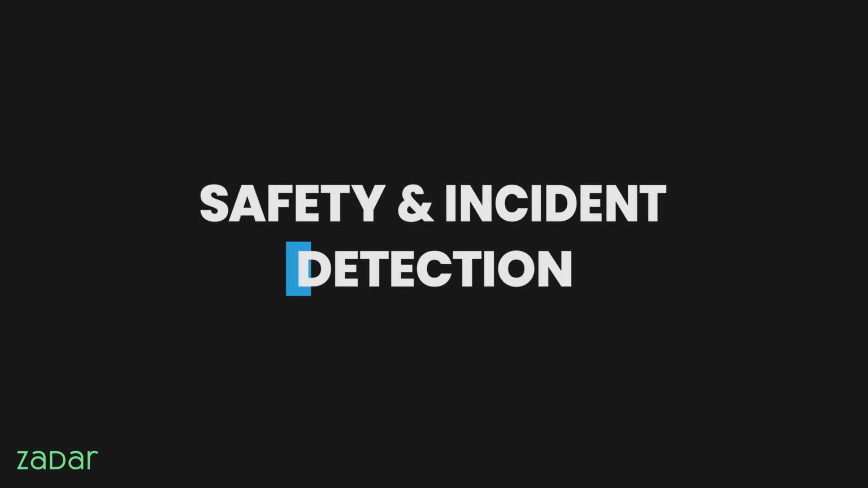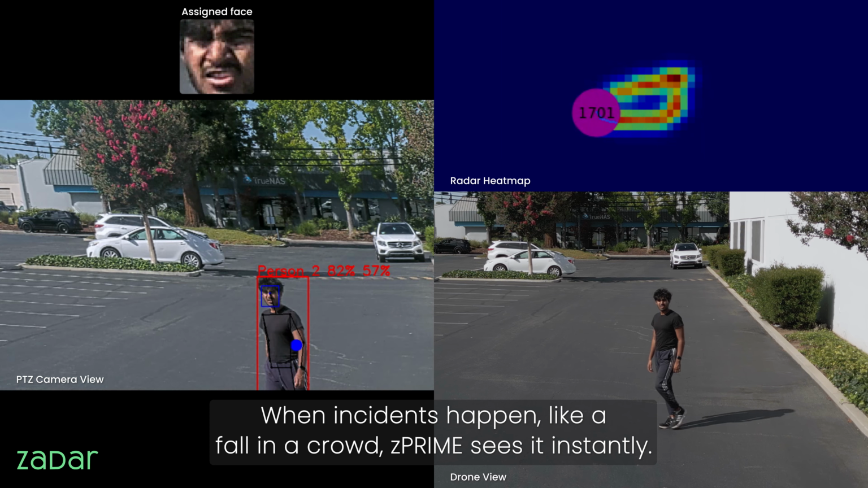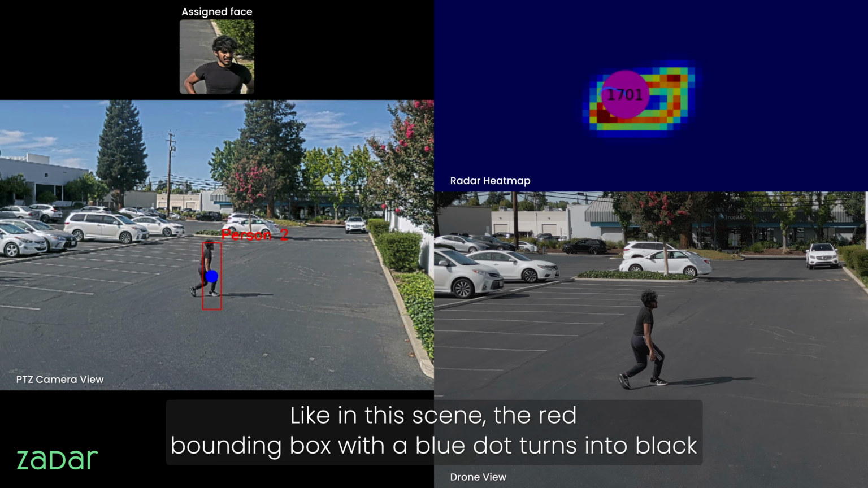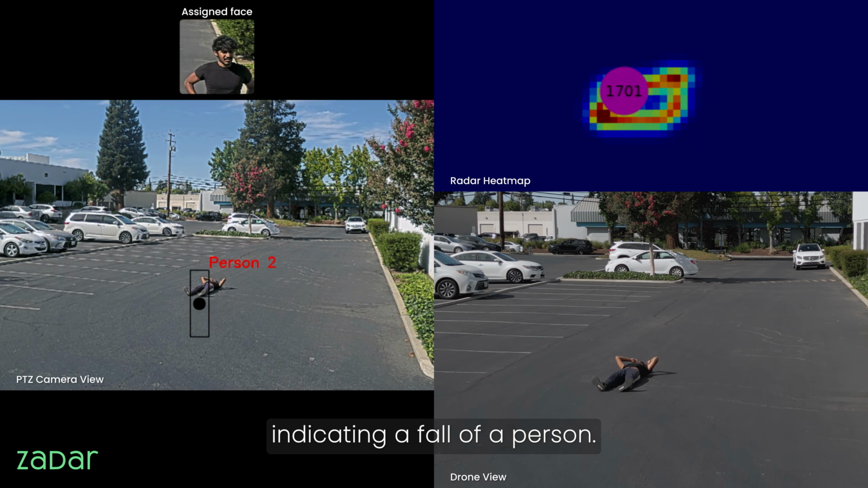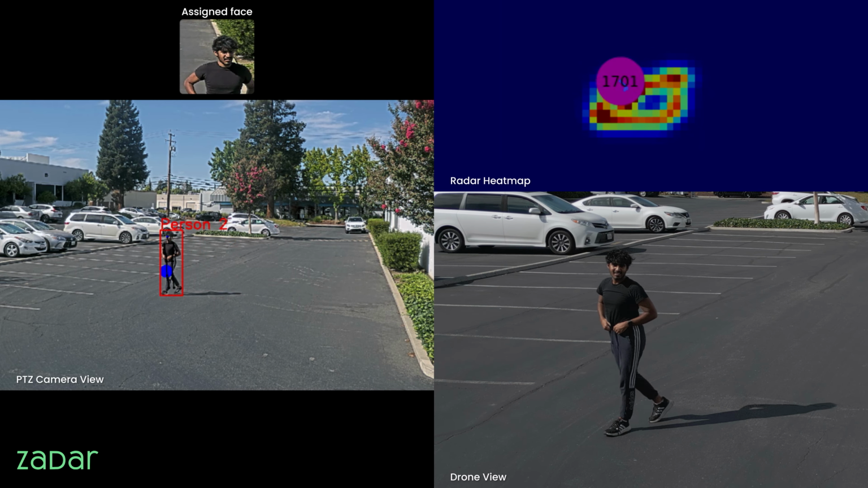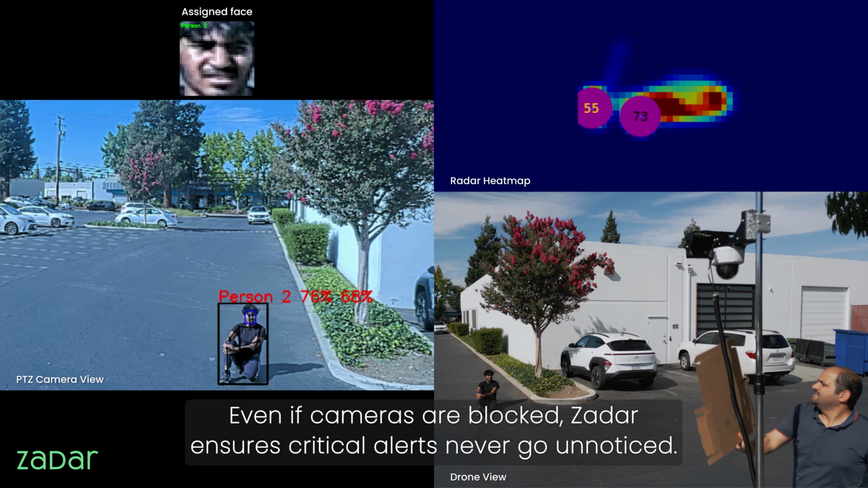Safety and incident detection. When incidents happen, like a fall in a crowd, zPRIME sees it instantly. Like in this scene, the red bounding box with a blue dot turns into black, indicating a fall of a person. Even if cameras are blocked, Zadar ensures critical alerts never go unnoticed.